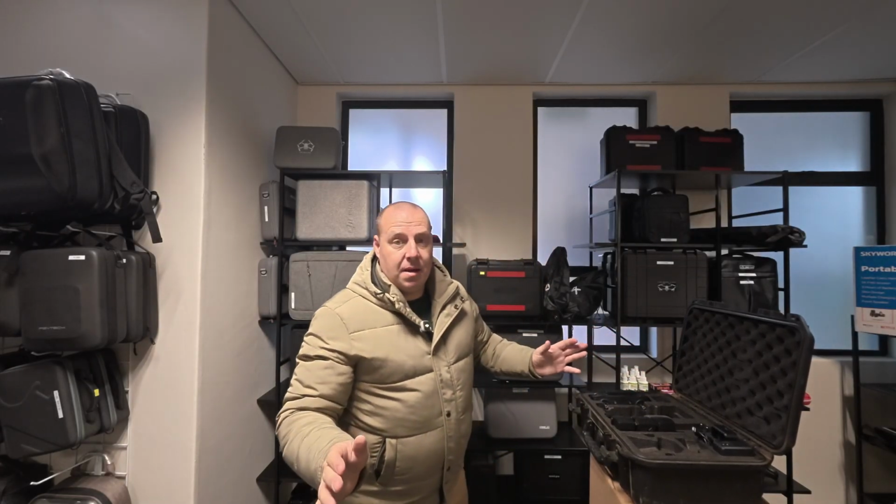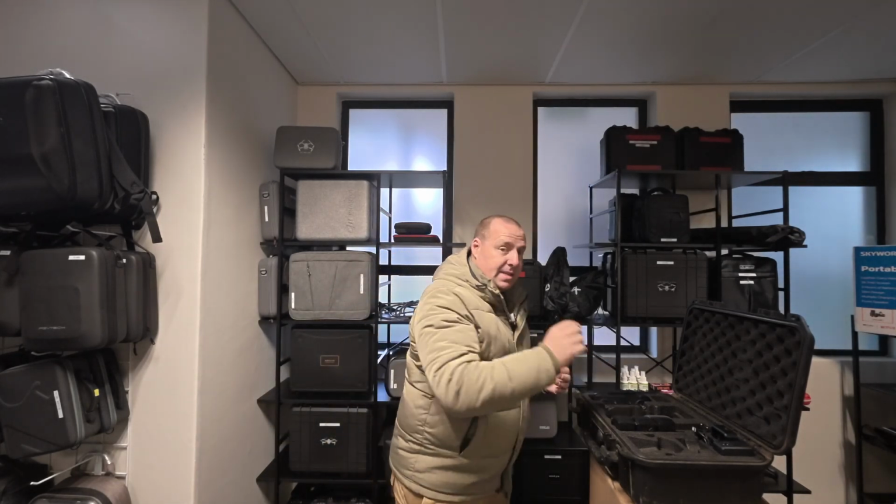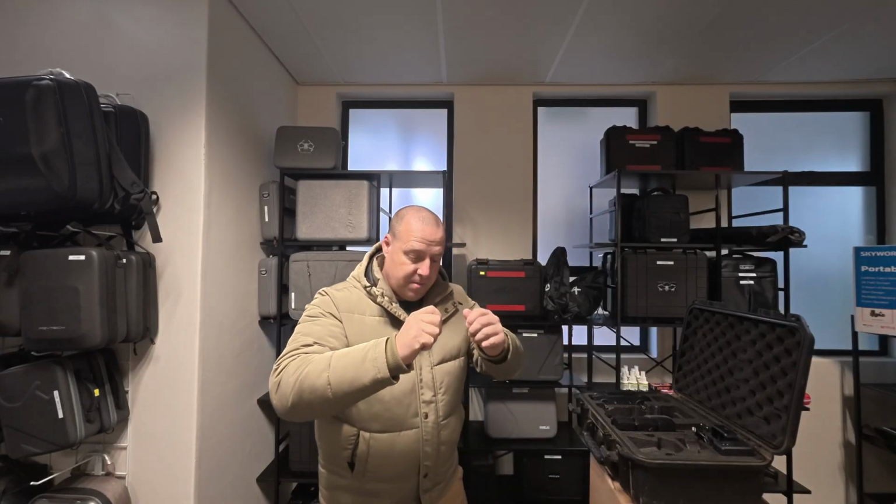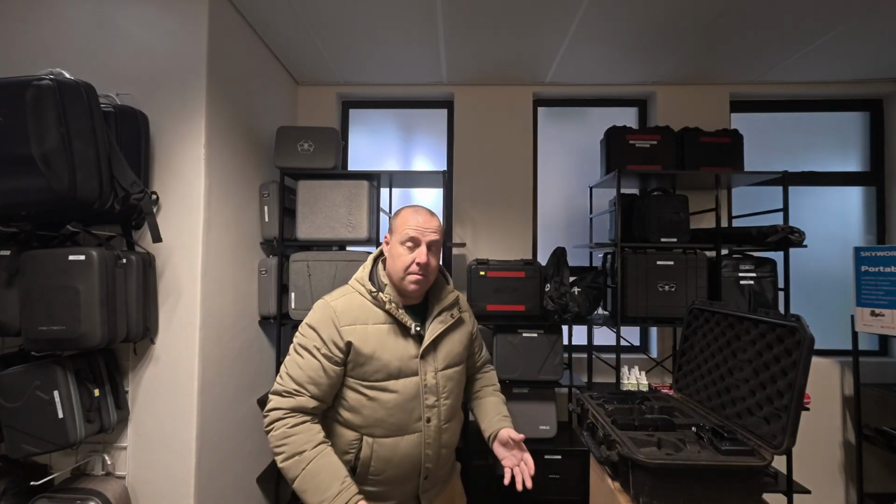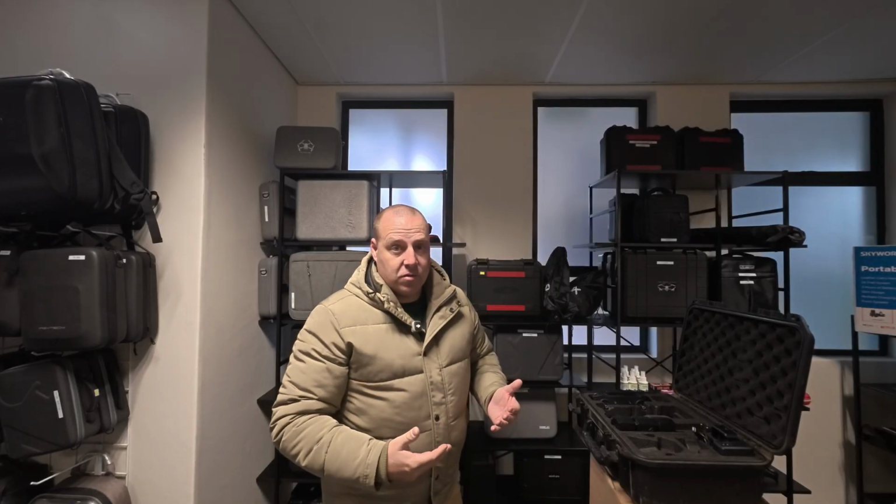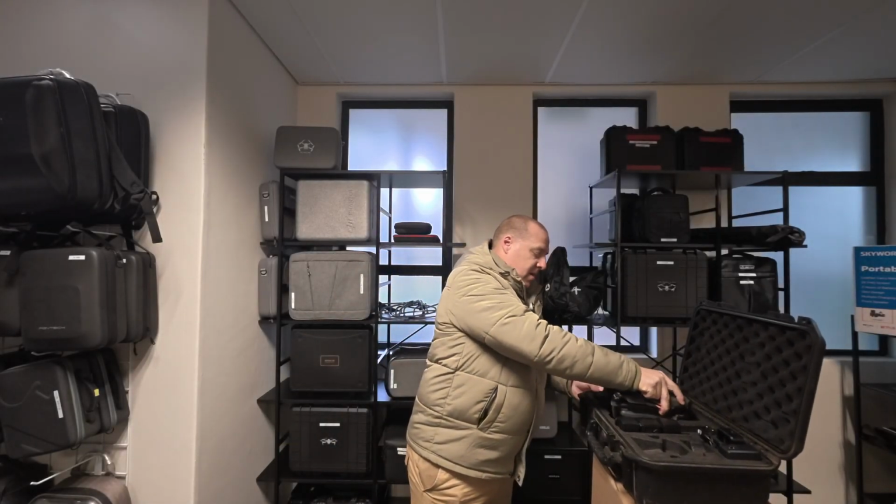because it just saves you a couple of extra minutes, and especially when you're scrambling for time, these things can be quite small. So to now go and fiddle and take them out and try and screw them in, you could drop them in the grass, you can look for them, especially when panic sets in. In cases we use this for security, it's just an extra step that we can avoid.